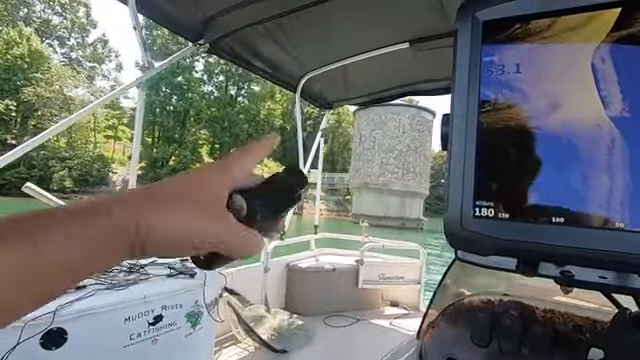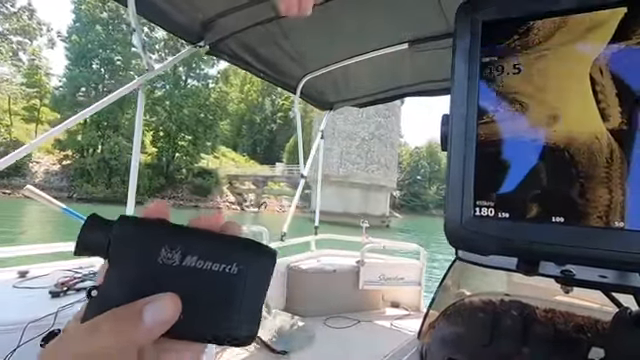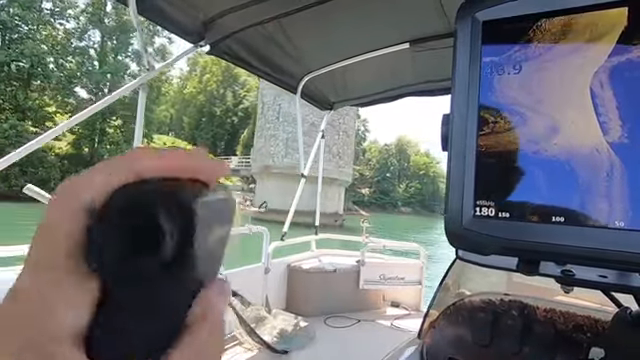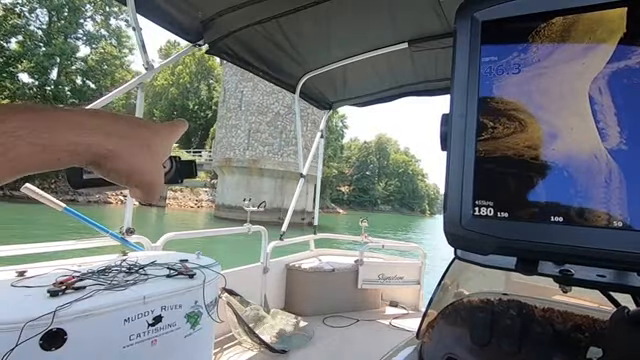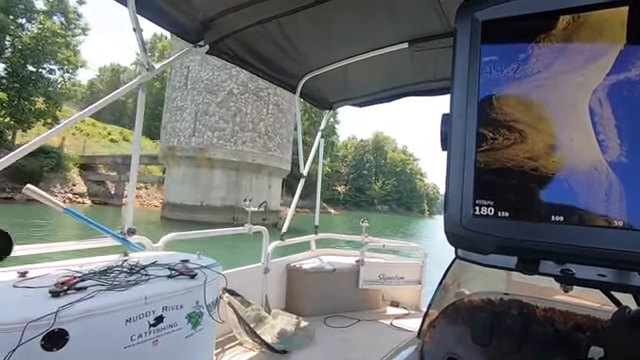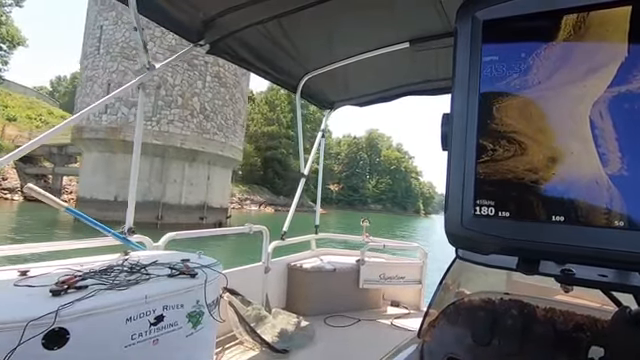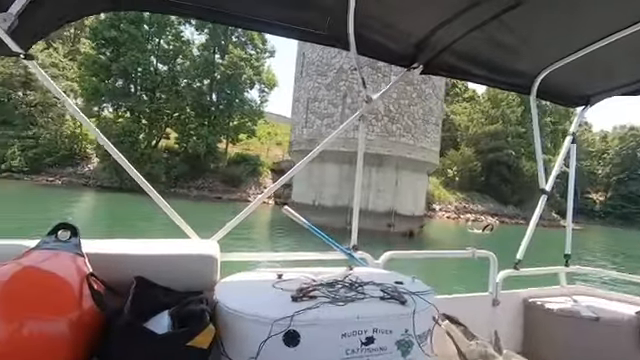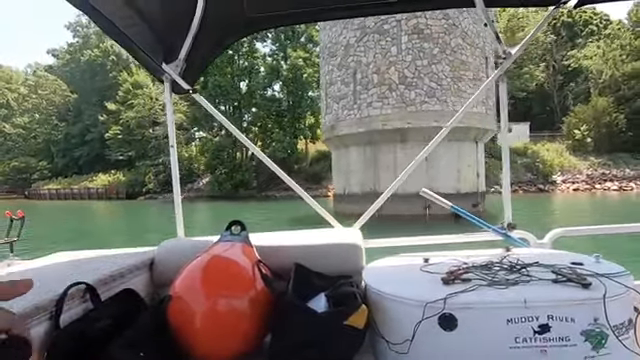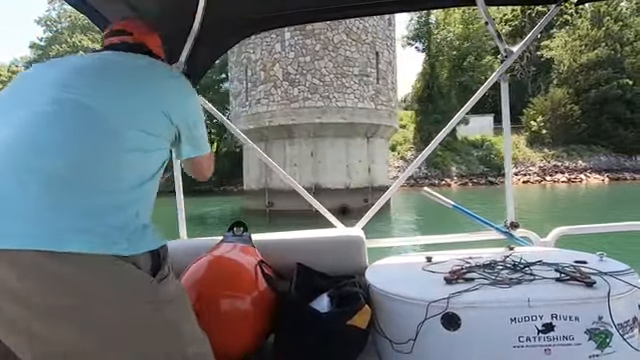So folks, what I'm going to do is shoot this water tower, a concrete cylinder that goes all the way down to the ground. I'm going to range it, this is in yards, when I get directly in line with it, to see how far I am away from the water tower. And I'm going to try to get right in line with where my transducer is located, which is on this pontoon right here. So I'm going to shoot it,